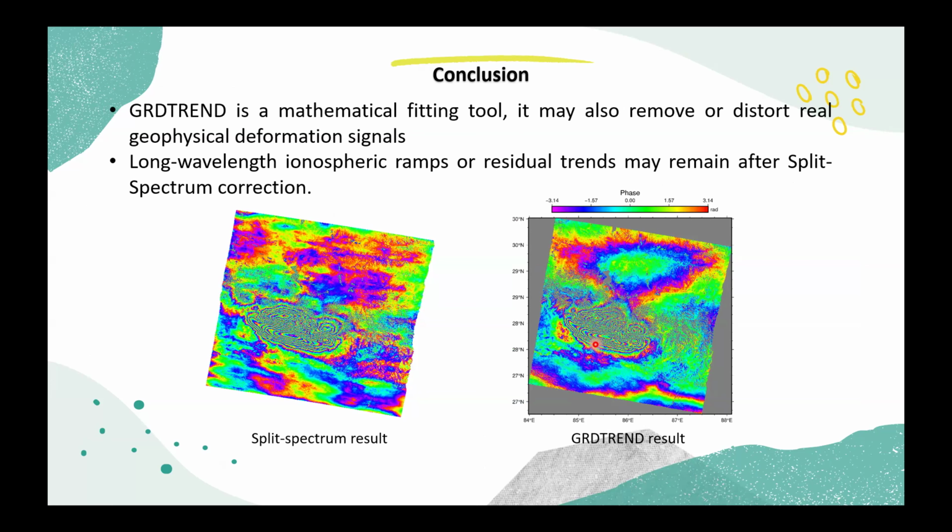You can see the visual comparison between the final result of the split spectrum and GRD train. I think split spectrum looks a lot better than GRD train.